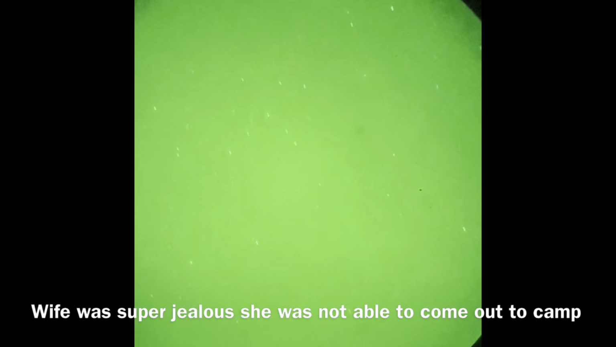Up on the ridge, and then the sky. Hopefully this is in focus.